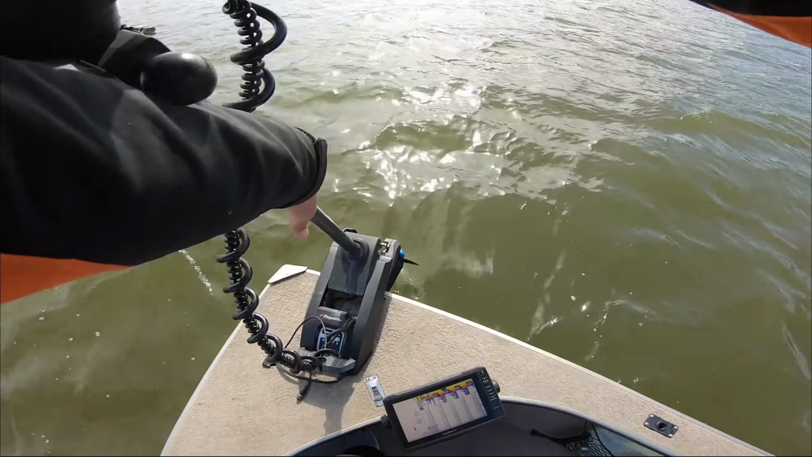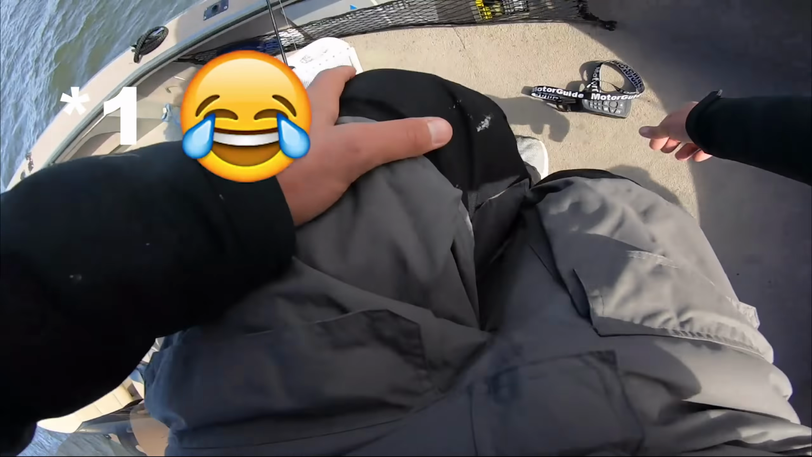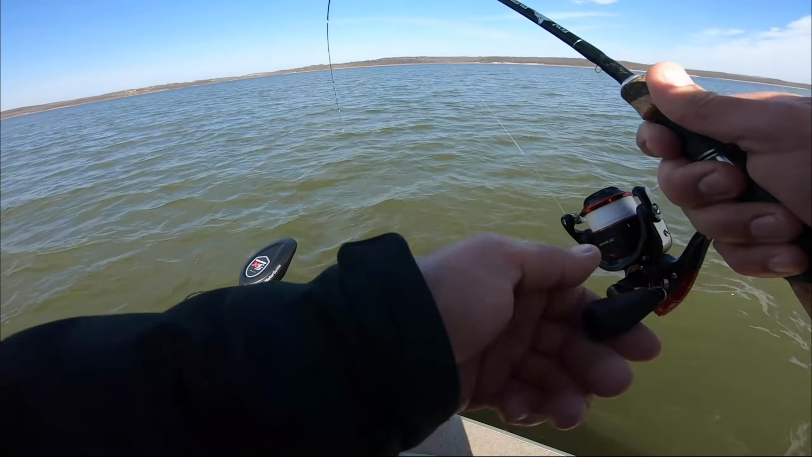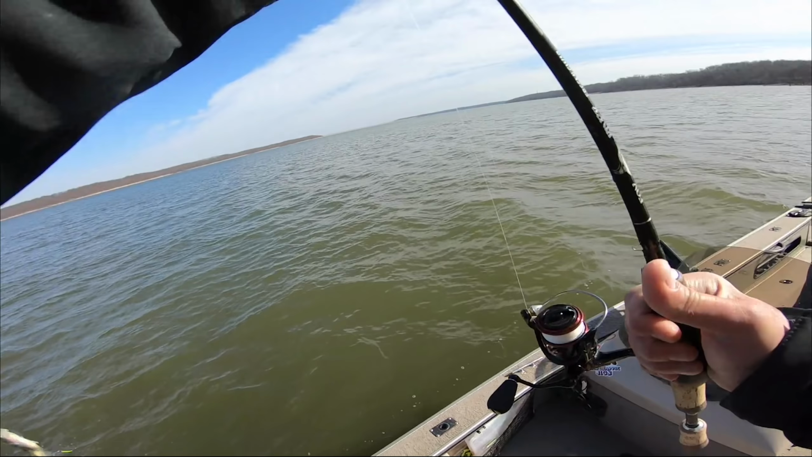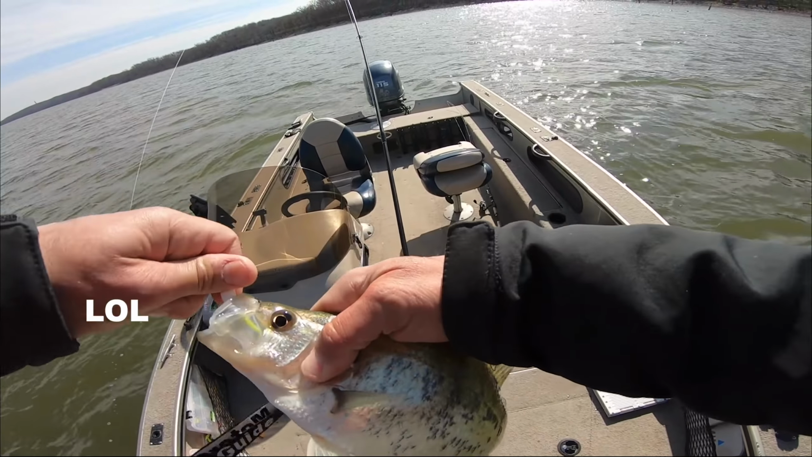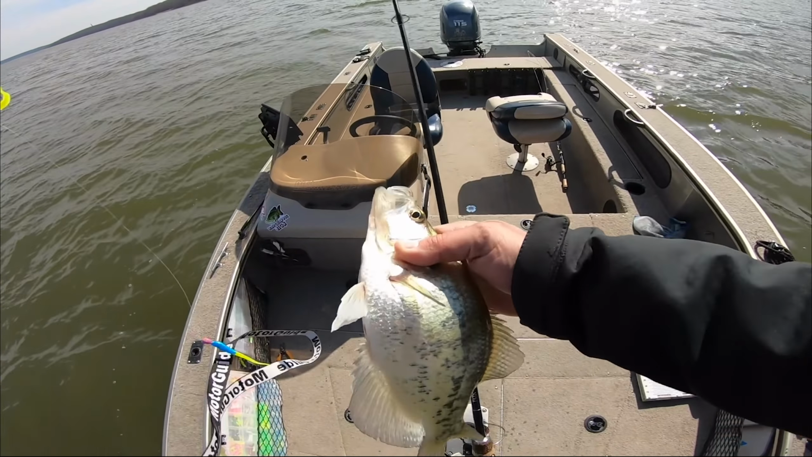So that was cool. Well, now I pretty much have like 11 or 12 minutes left to catch 3 more fish. Gotta go back to the spot. There we go. Oh my God, this is the one. We finally got set back up over the spot. Yep. Number 18. I shouldn't even have to take the time to measure these stupid fish, but it's all part of the video.